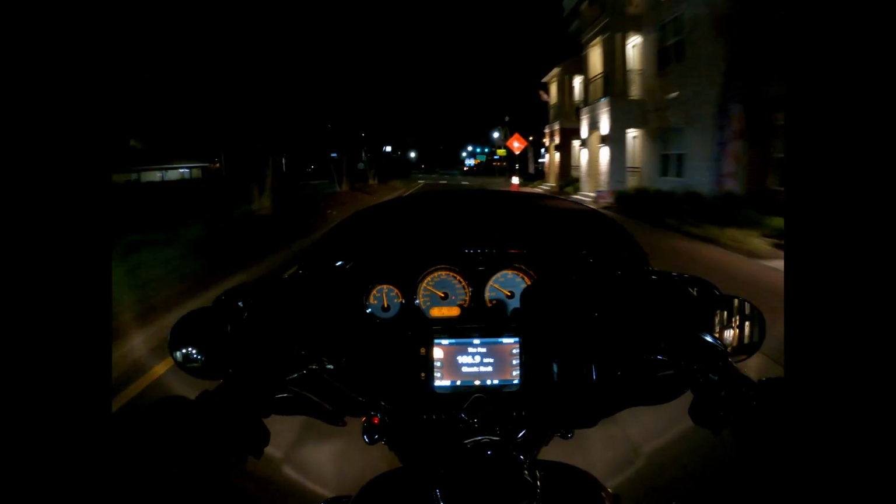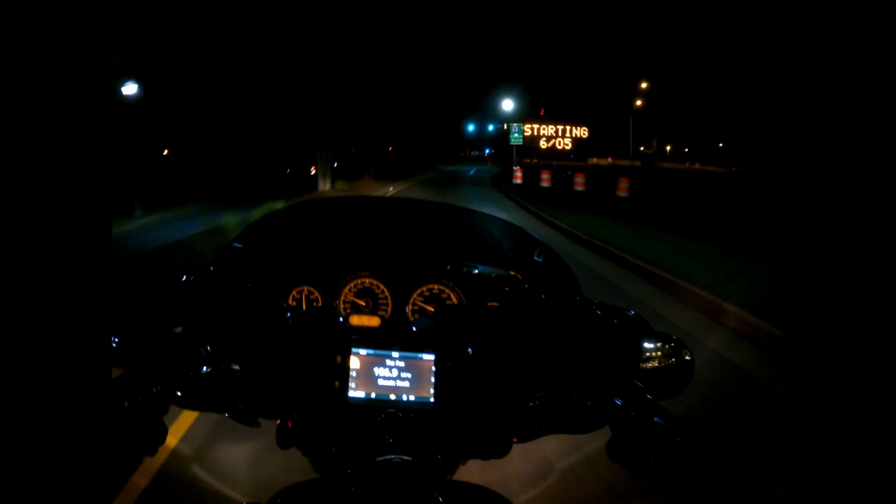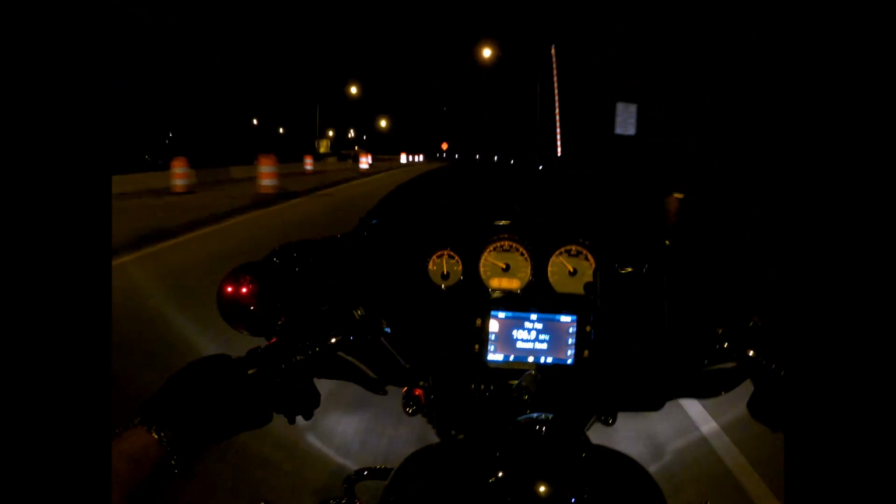Take the interstate back up a little ways. I was gonna go across the bridge tunnel, but it's not really anywhere good to turn around on the other side of the bridge tunnel. Not really familiar with that area at night down there, so we're just gonna stick to the areas I know well at night.